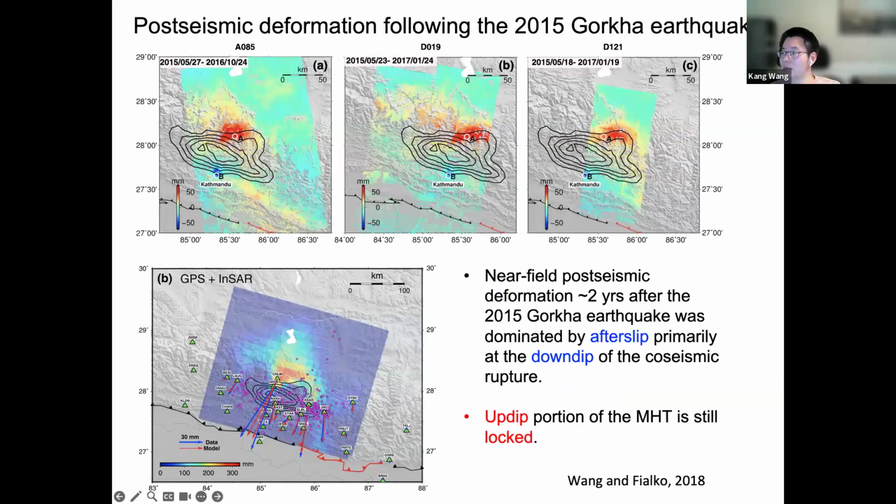So next, I'm going to show several case studies where InSAR was used to monitor post-seismic deformation and to investigate the underlying mechanism and the mechanical properties of the Earth's structure. I have to say that most of the examples I show here are based on my own work. I chose my own work because I'm most familiar with those studies. But you can find similar studies for different earthquakes. I'll start with the Gorkha case.